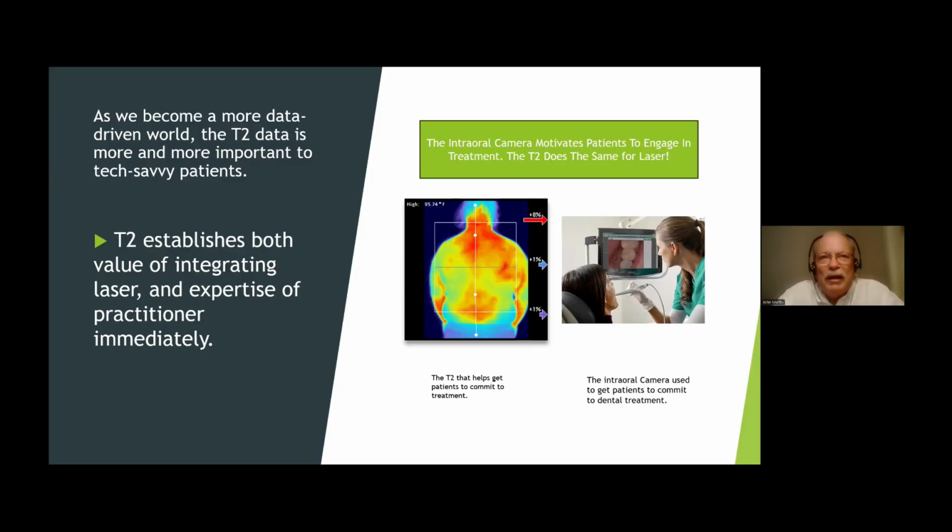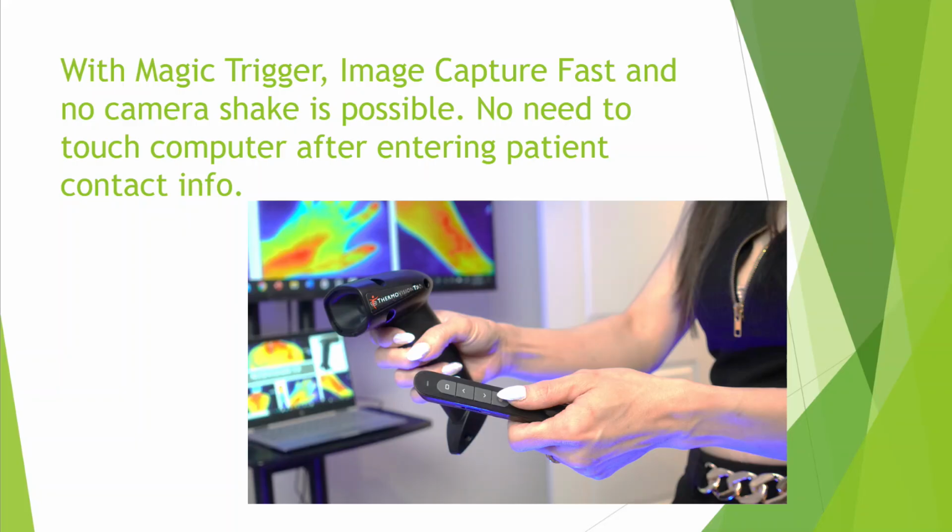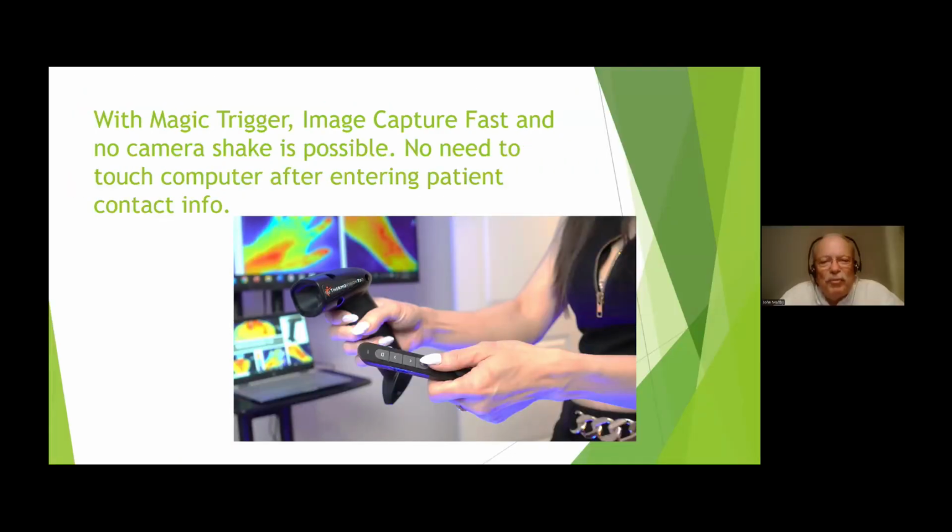In fact, I really believe the T2 establishes not only the value of what you're doing, and this is mainly on class 4 lasers, what I'm talking about right now, but also it establishes your expertise as a practitioner immediately because they see the picture. They go, oh my gosh, there's the change. And that's the stuff we're going to be talking about, the pre and post, the kind of stuff that the patient can look at. They may not feel the difference immediately, but they can see the difference. And sometimes that's more powerful. The thing about the T2 is it's so simple to use. It's a very simple, very dynamic, very easy to use procedure.